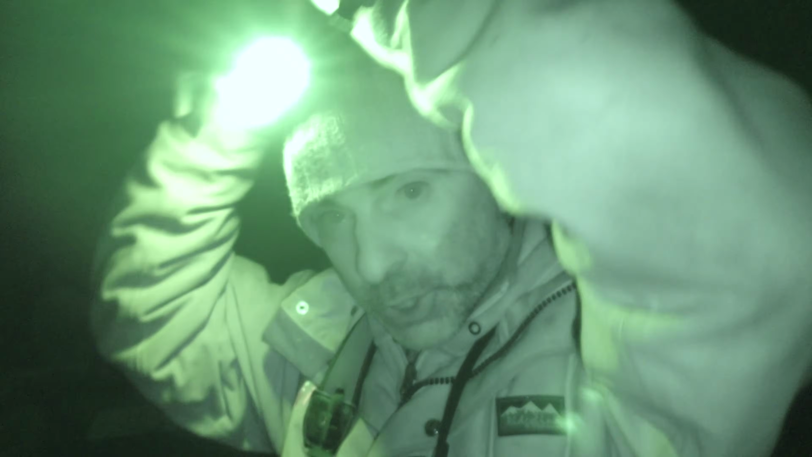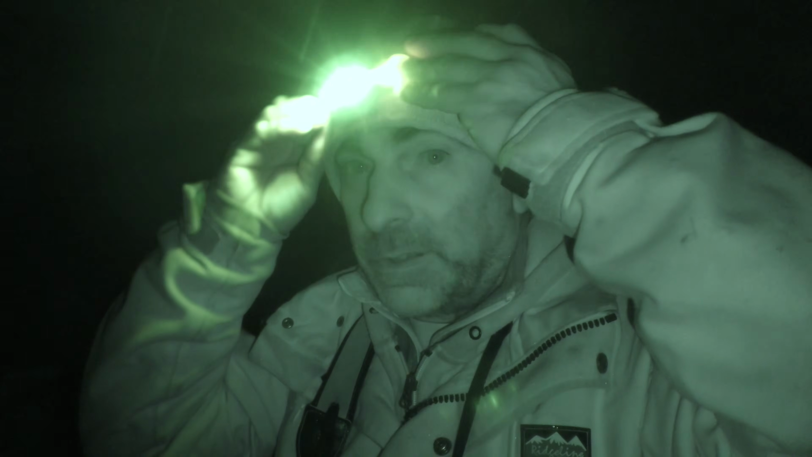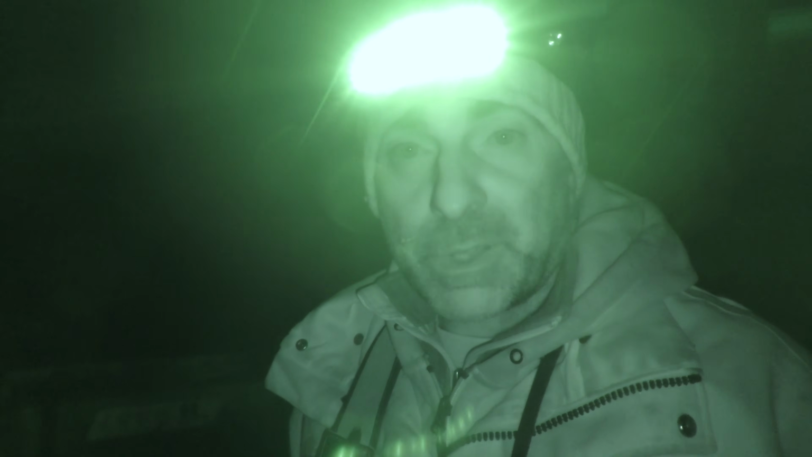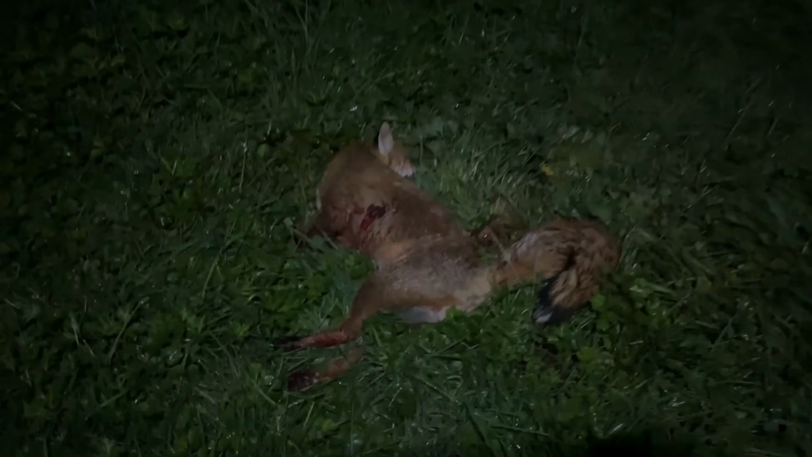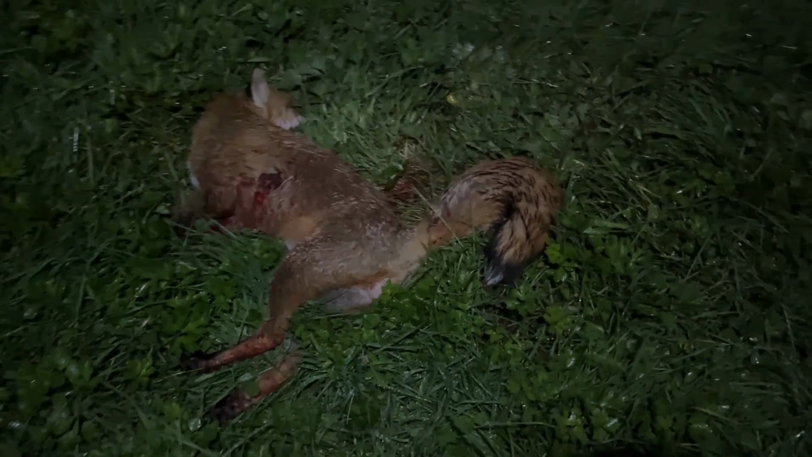I can't see him out in the field there with the thermal, but the grass is a bit long, so I'm going to head out with my head torch and have a little look and see if he's laid out in that field somewhere. After much hunting around, there he is, one fox.